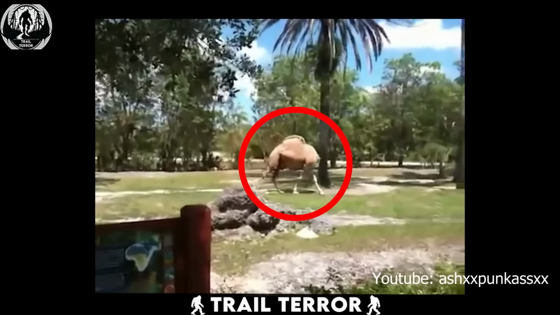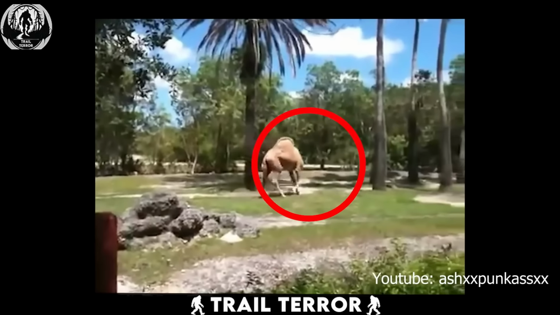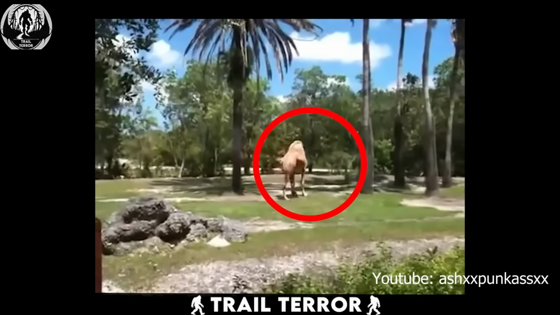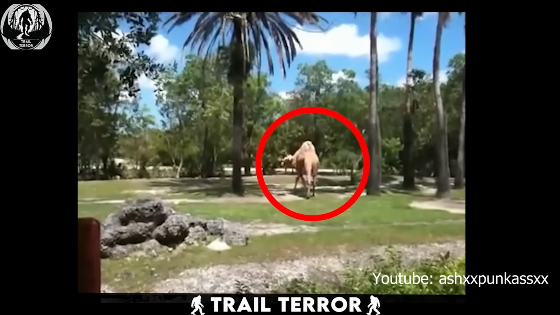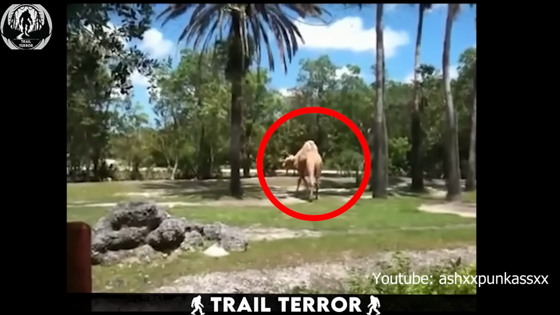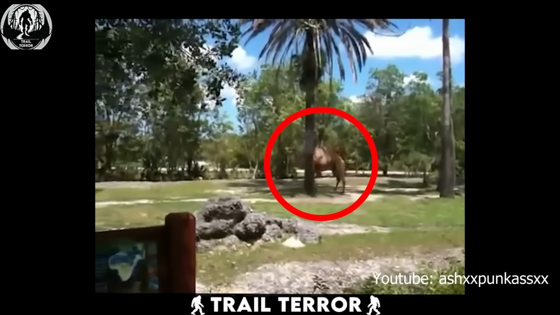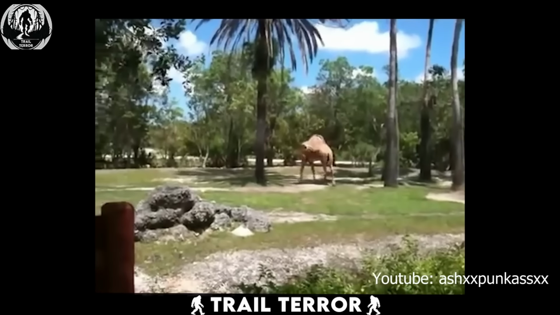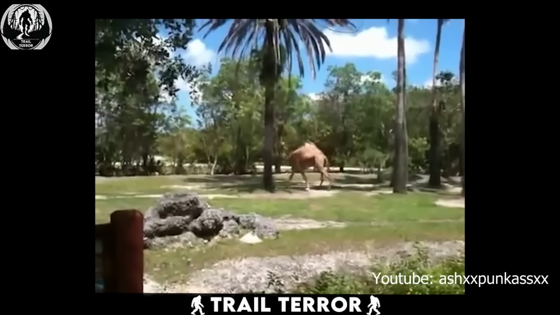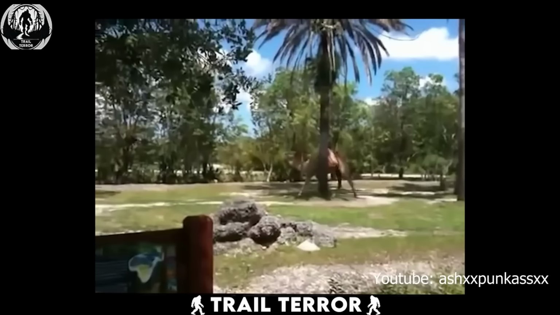However, at the end of the video, it turns out it's all just an illusion. In reality, the camel's head is actually bent completely on the other side of its body, away from the camera. The head is totally hidden from view, making it look like the camel is walking around headless. That nearly gave me a heart attack. It just goes to show, sometimes reality can be stranger than fiction.